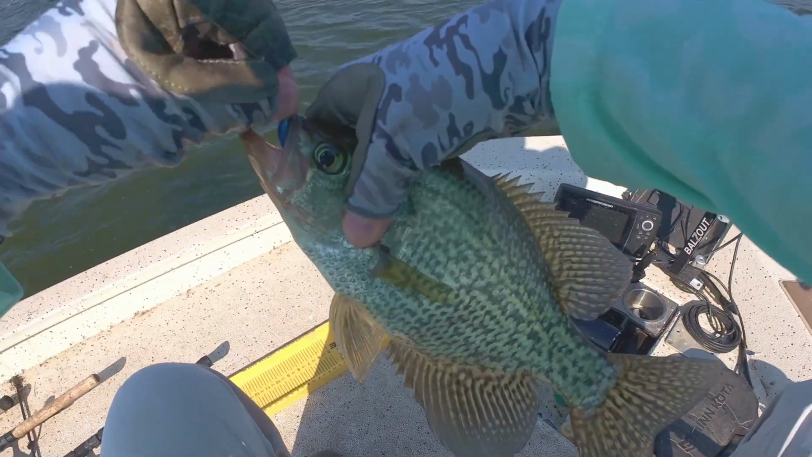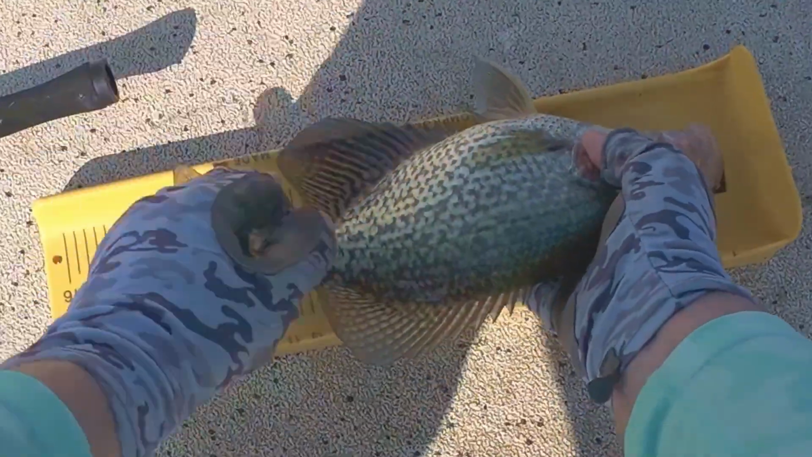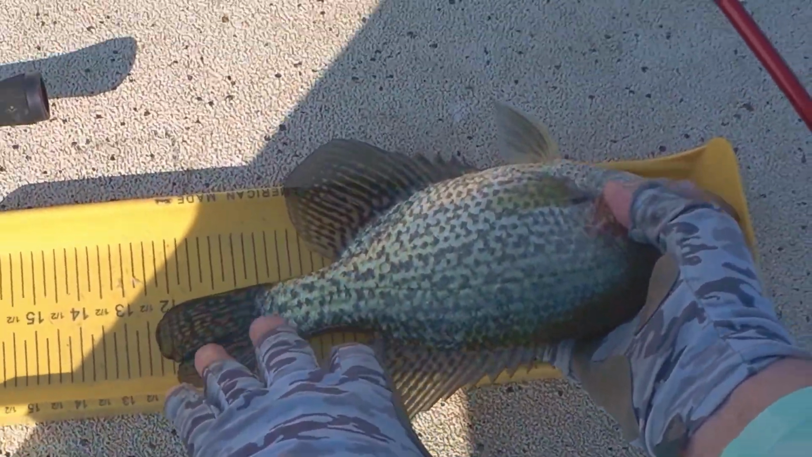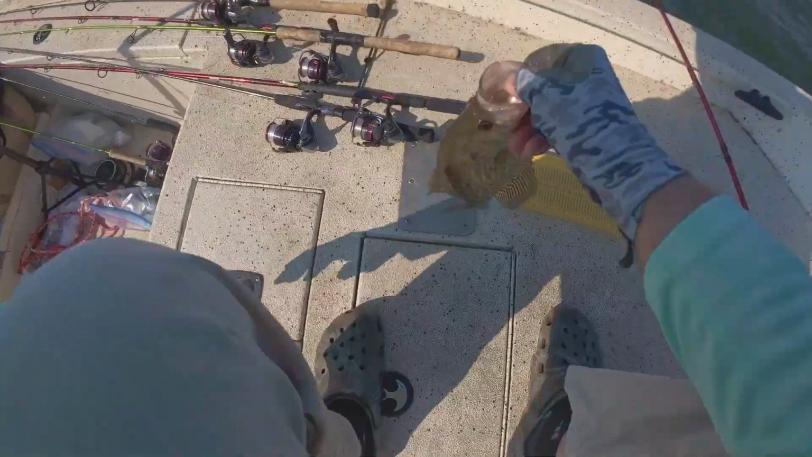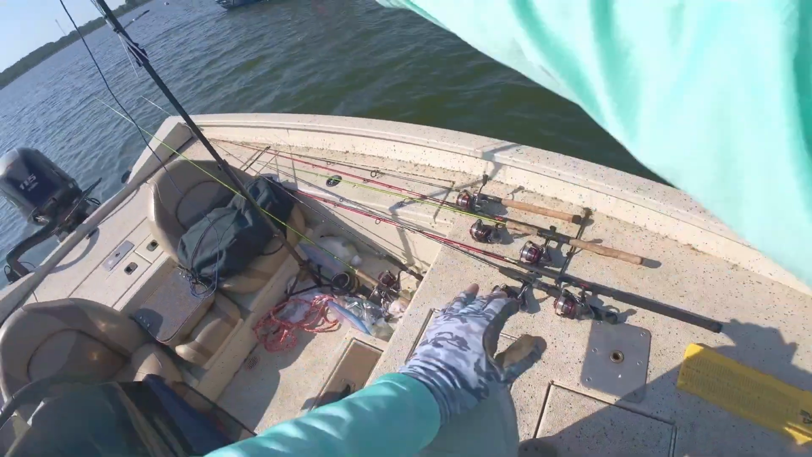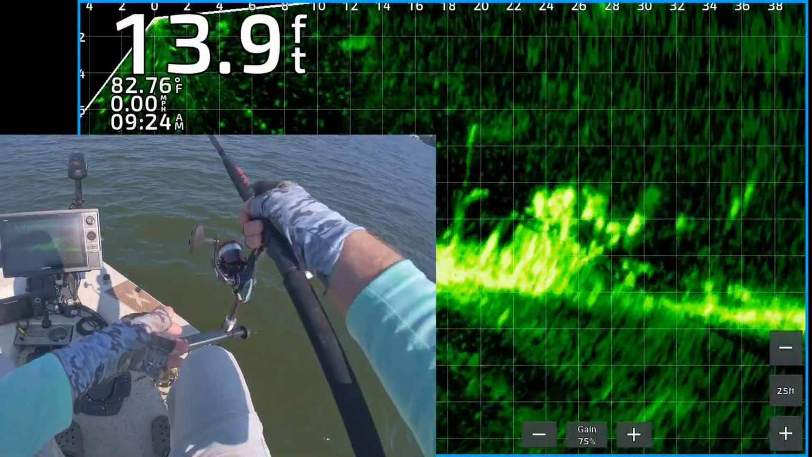Got another good one here, eating the blue and white. Who knows, man? He's like 12 1/4. I showed him to the camera up there. That's all right. I'm gonna get my jig and weight back out there again.